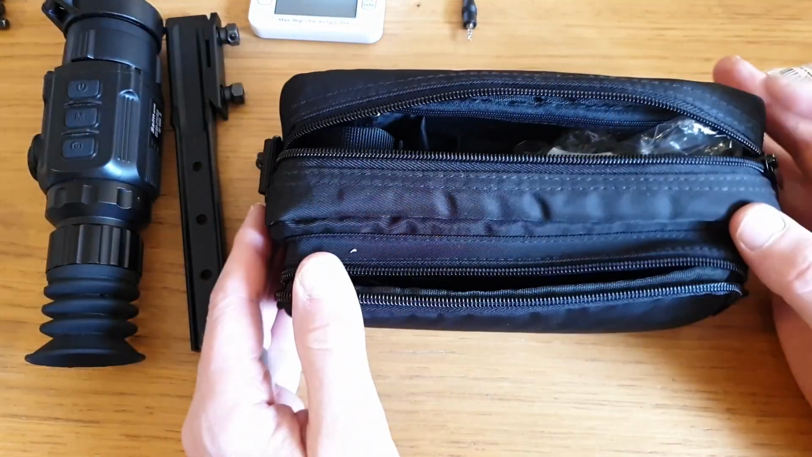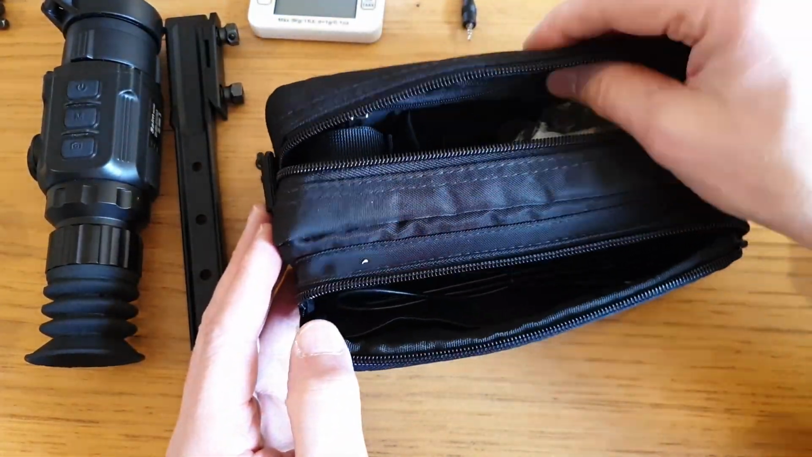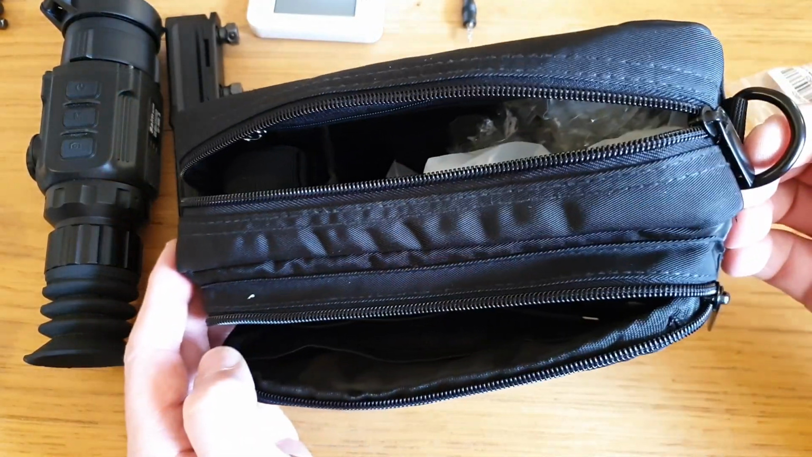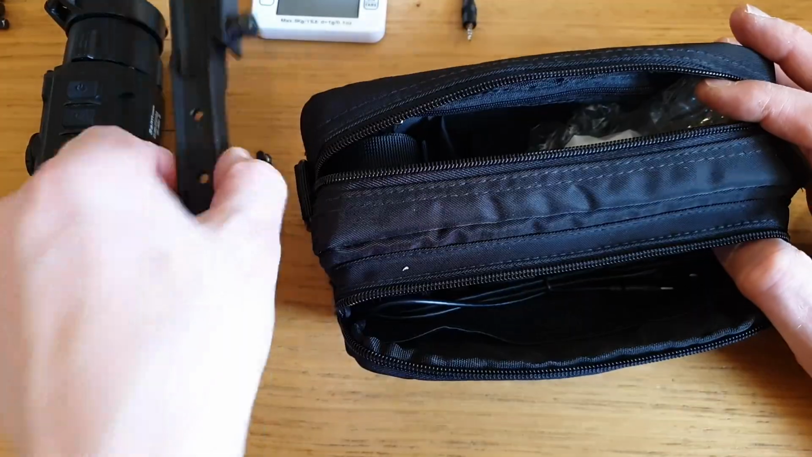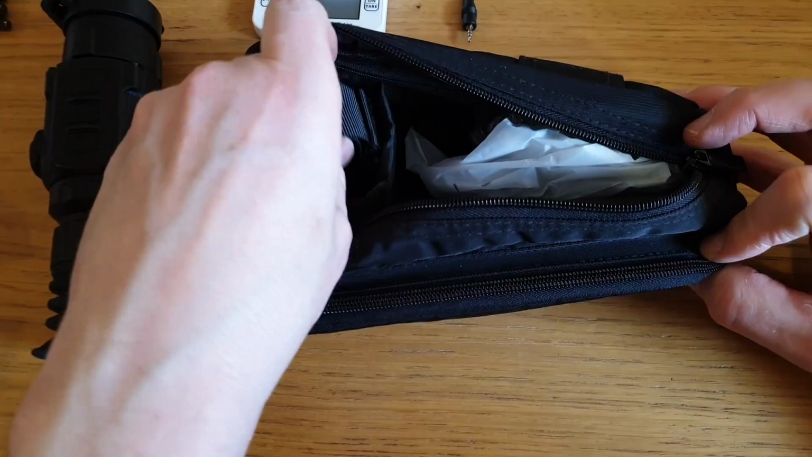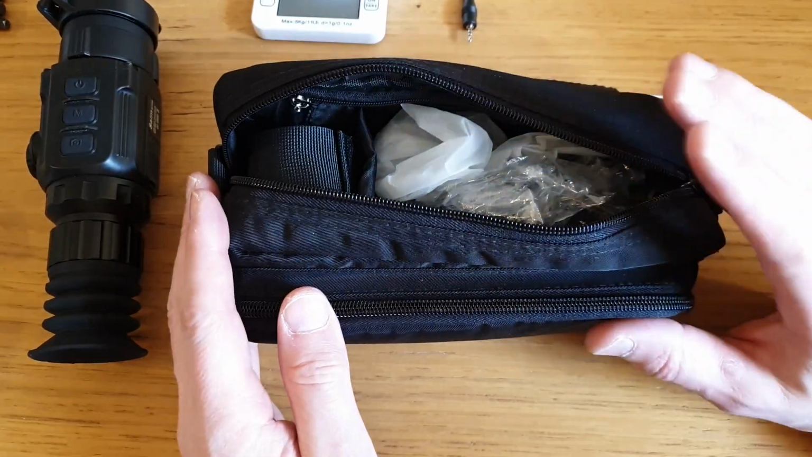Case-wise, we have another robust padded case. It's well padded. It has lanyards for a shoulder strap. We have a side pocket for the Picatinny mount. You've got the shoulder strap. All in all, great packaging.